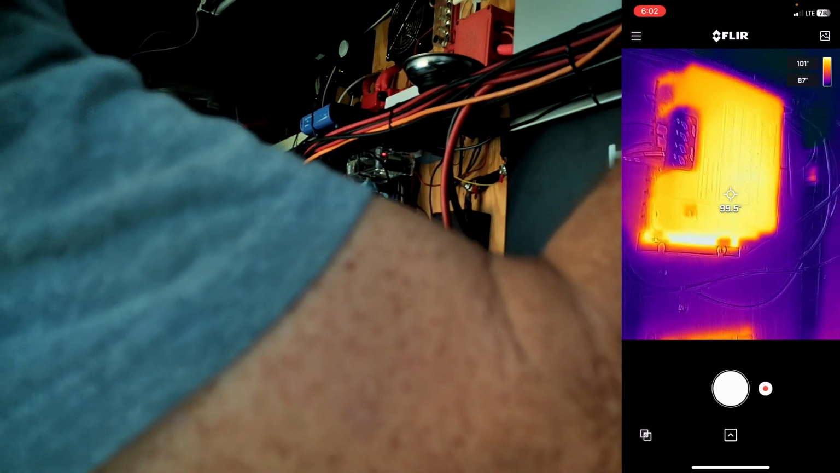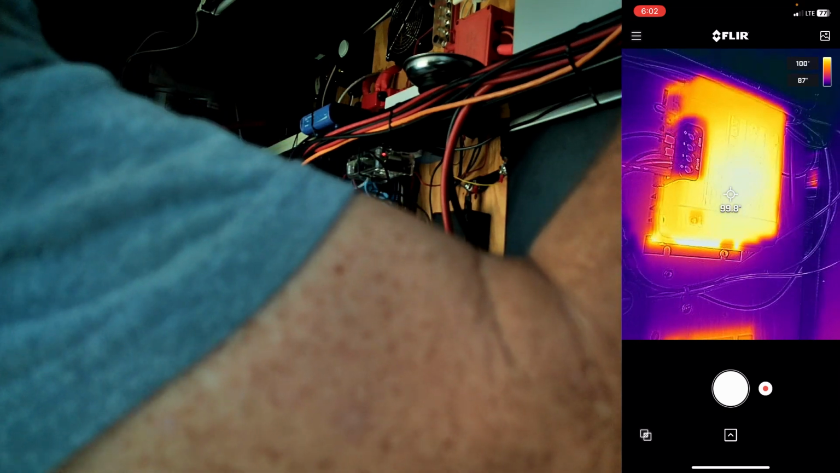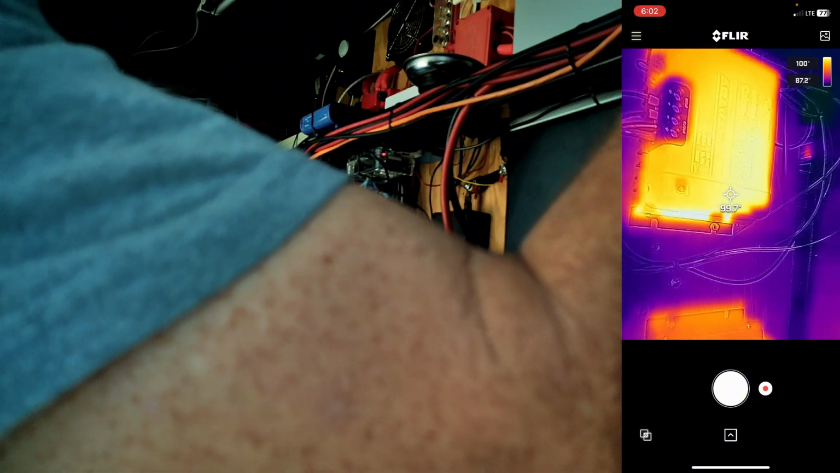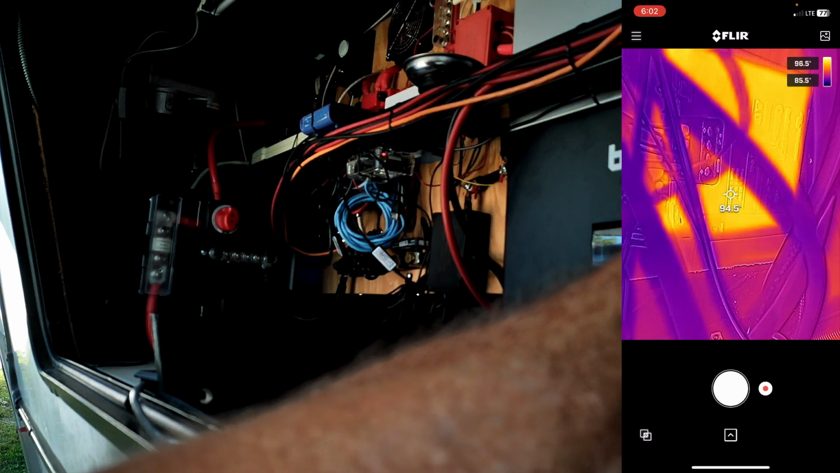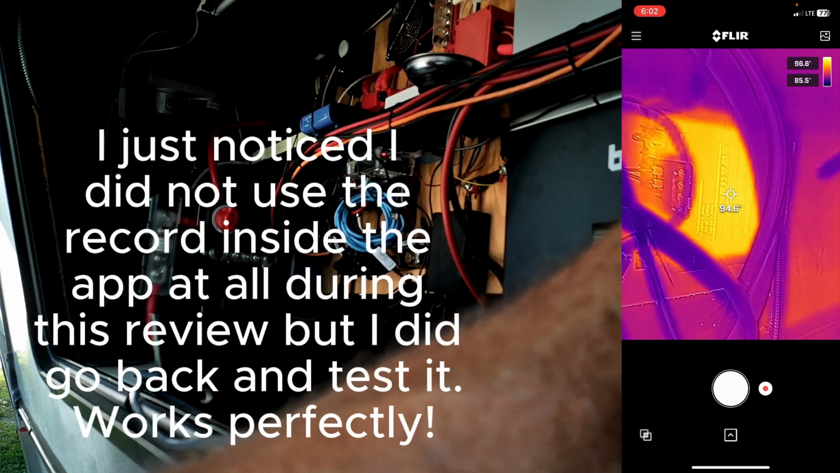This is the opposite side on the DC side after I've stepped down my 48 volts to 12 volts. It's another Victron Energy device, the Orion TR 48/12 30 amps. You can see they run at about 100 degrees. And I've got a second one down here, and it looks like it runs a little cooler. And from what I originally saw, this one doesn't get quite the cool that that one gets.